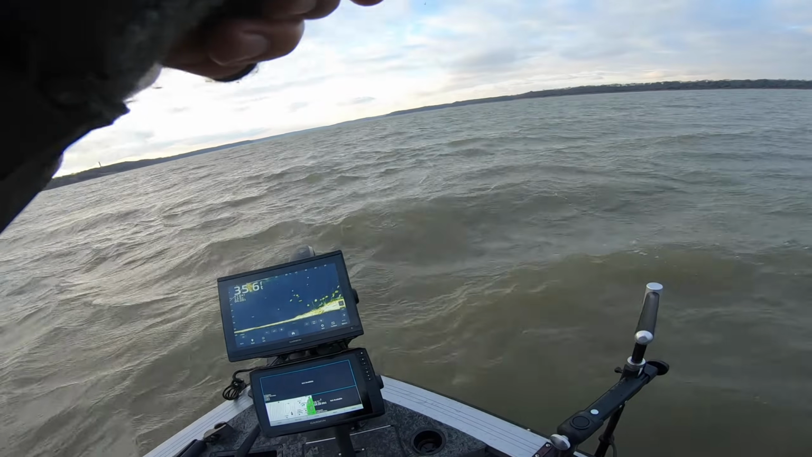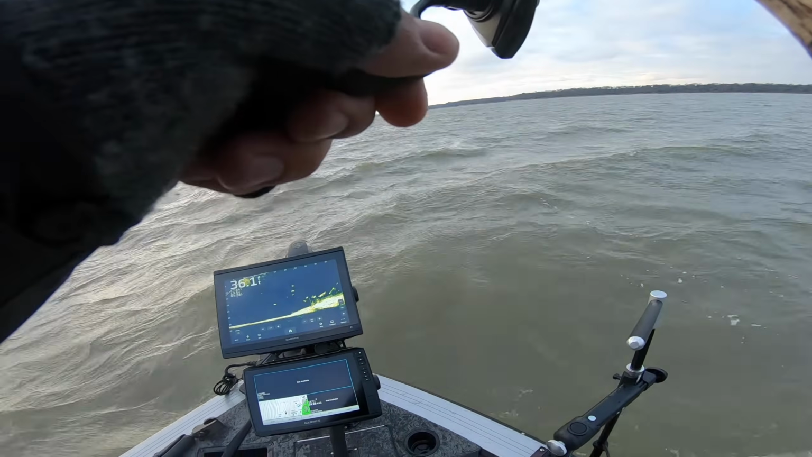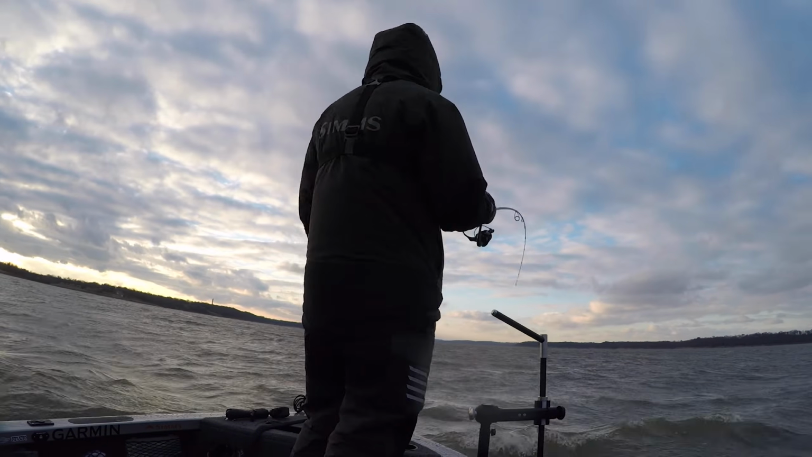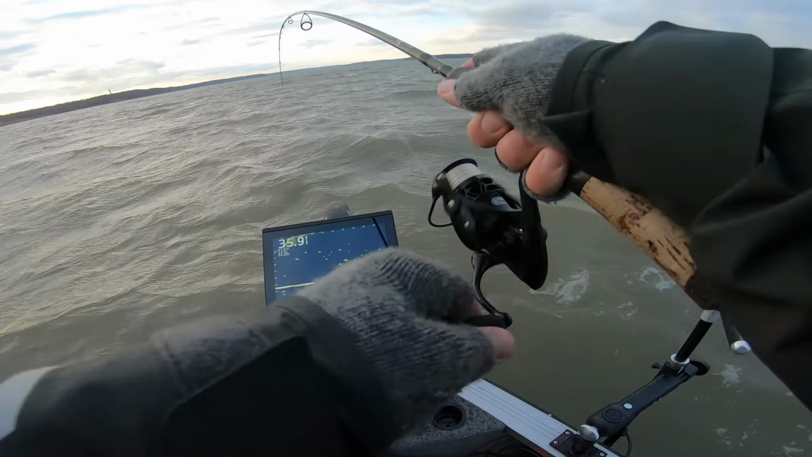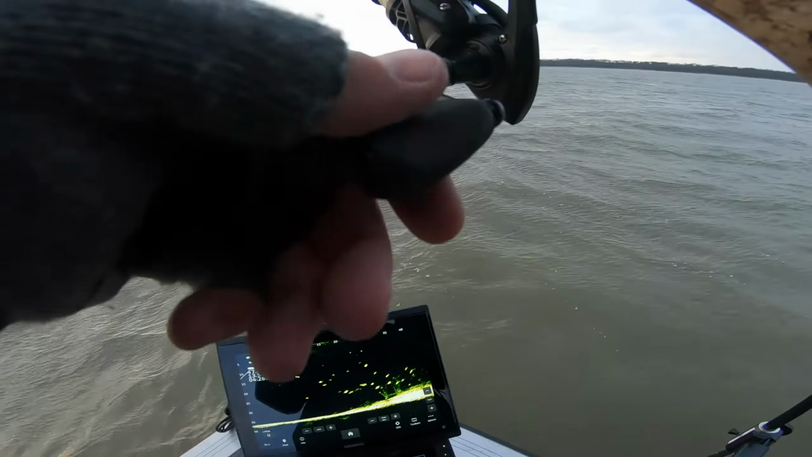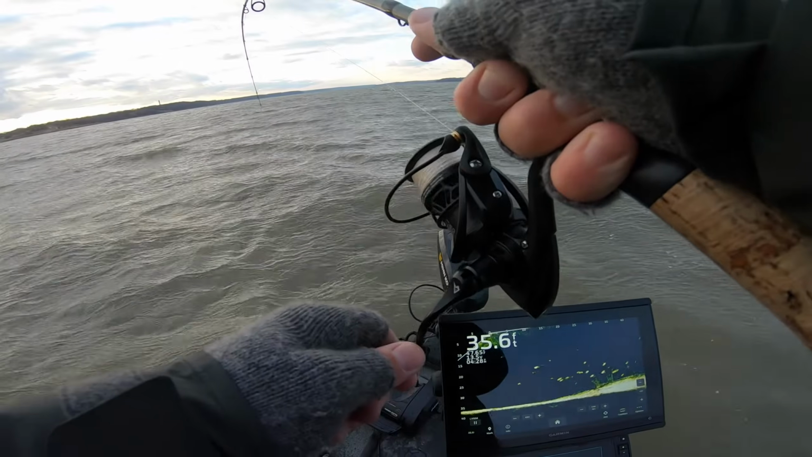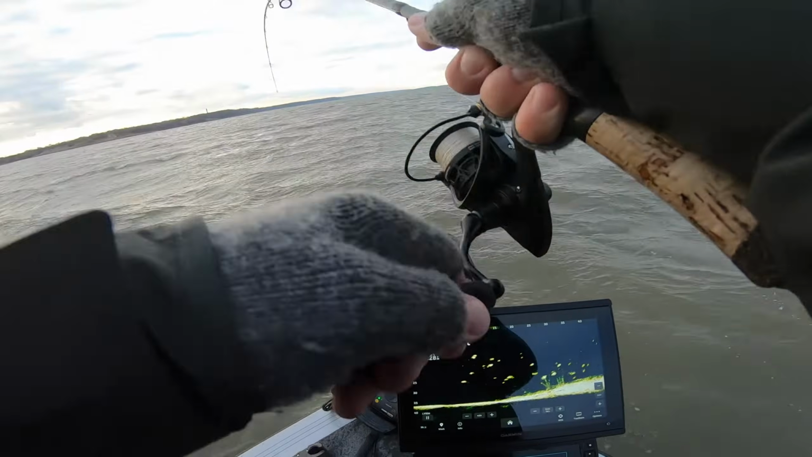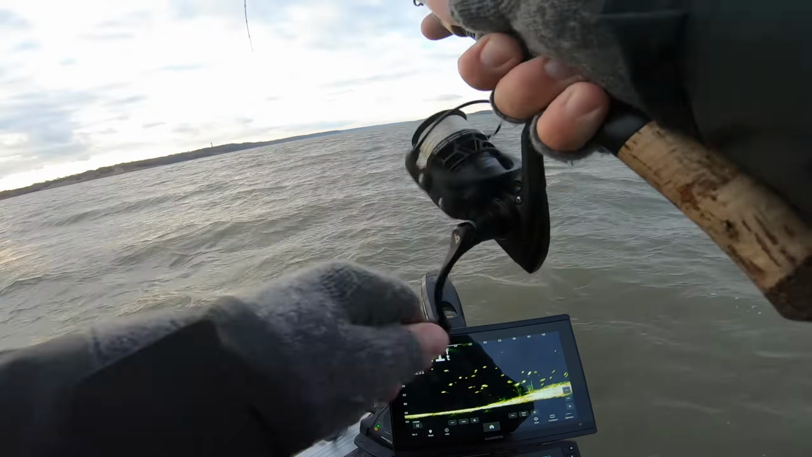I was literally just moving up forward a little bit because there's a massive group of fish over there, like you guys can see on Livescope right there, about 50 feet over that way, and I was burning my bait back, and I thought maybe I ran into a tree.